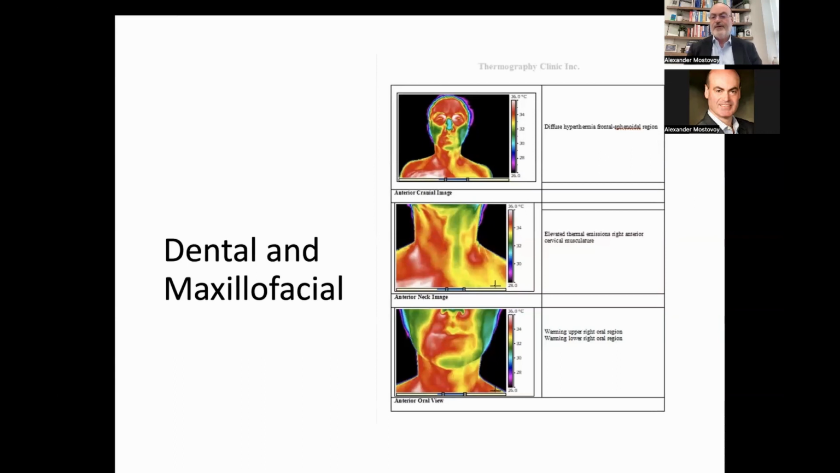Those who are not familiar with thermal imaging, what you're looking at is heat that comes to the surface of one's skin, and is then captured by infrared cameras. On the side here, you will see a color scale, and by the color scale, you'll see different numbers. These numbers are degrees in Celsius. In this particular case, we're looking at the upper window and the lower window of 36 to 26 degrees Celsius.